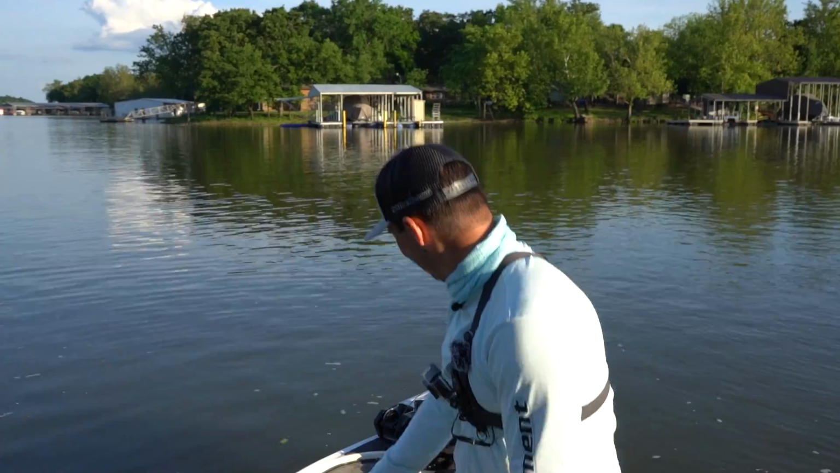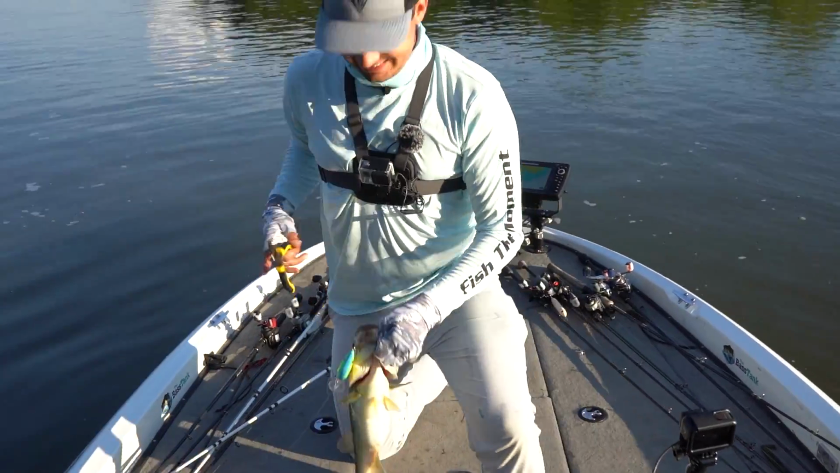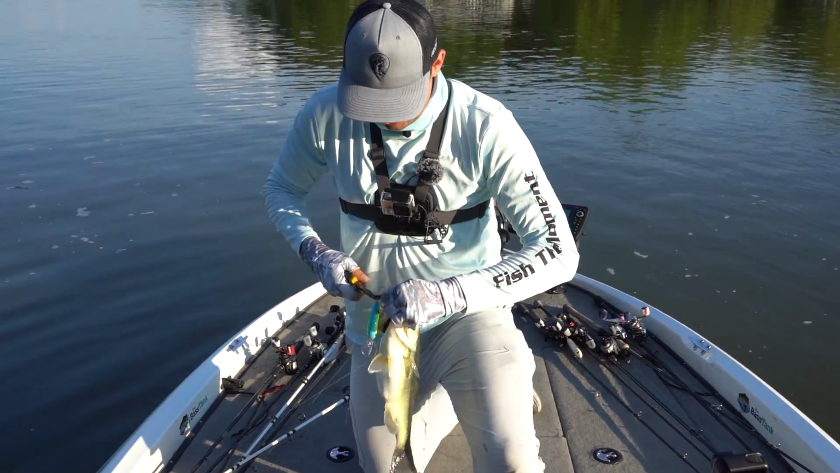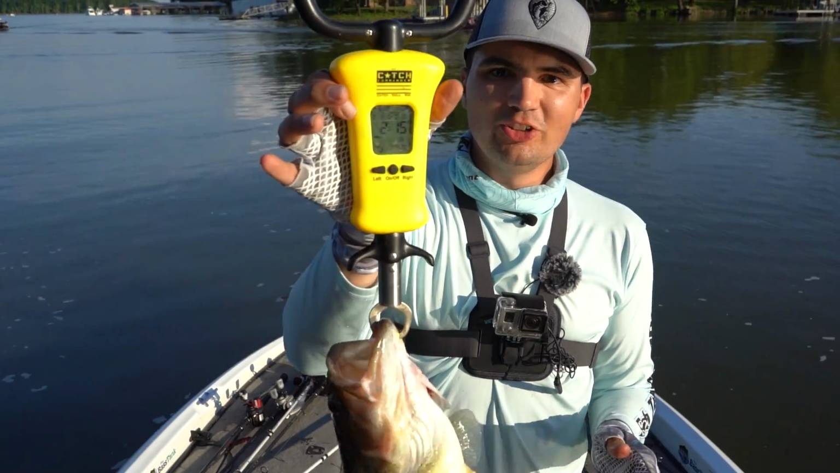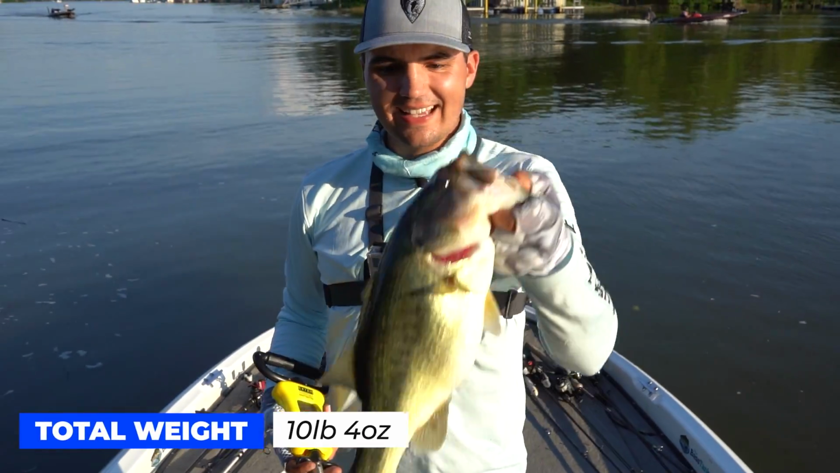That is a nice one right there. I'm gonna get this guy hooked real quick. I need to get this guy weighed. We don't have much time left before the sun goes down. 2 pounds, 15 ounces. That's what I'm talking about. Almost a 3-pounder. Nice, healthy fish.